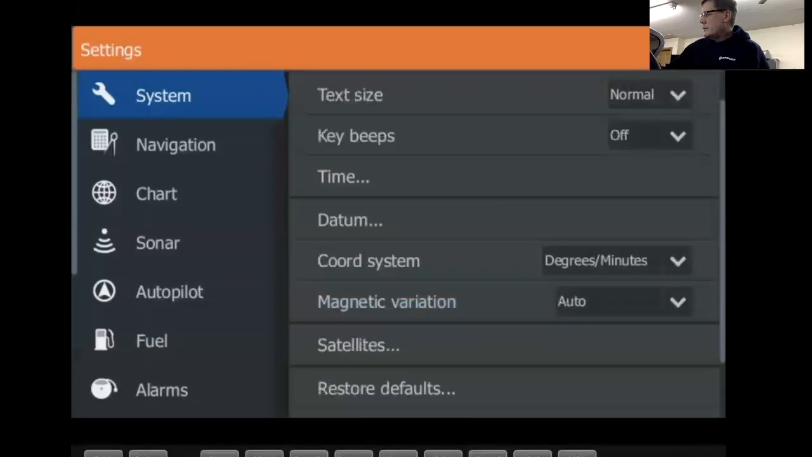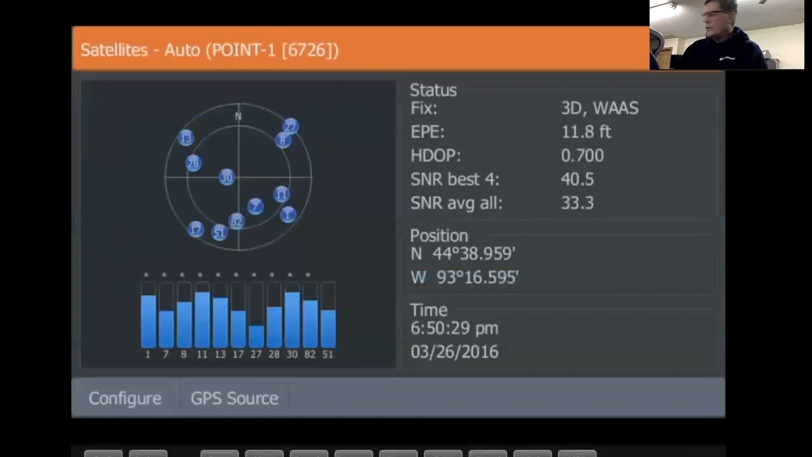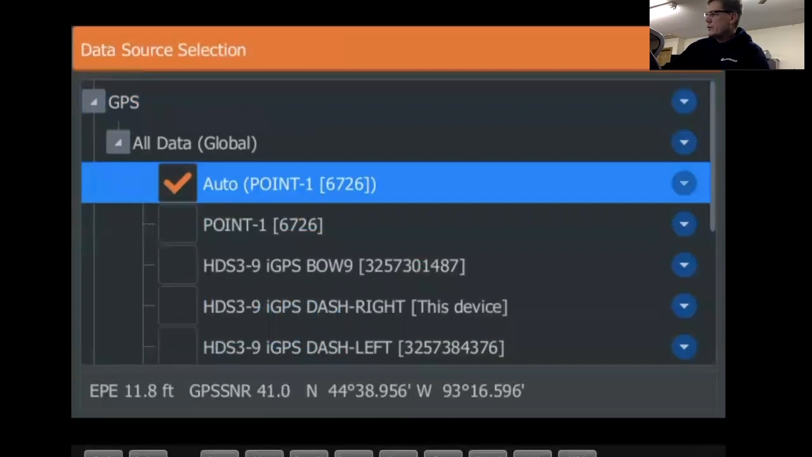This other stuff, we really won't do much there. Satellites, this is where you can see what satellites you're locking into. For example, I'm in my garage right now with the door shut, and I'm locked in full on my GPS right here. You can see my estimated point of error is 11.8 feet. That's not too bad for being in the garage. It gives you all my GPS data. My GPS source should be coming from my Point-1 right there. So that's where it's coming from.